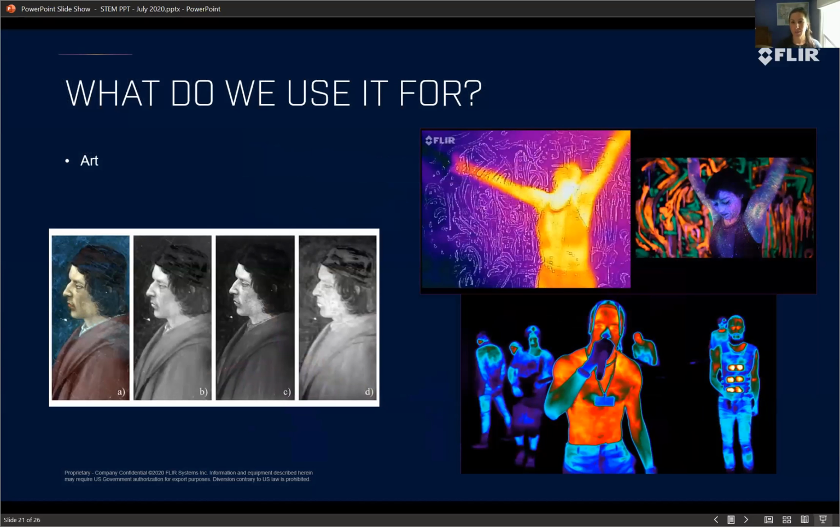One of the other things it's used for is art. I actually worked on a project with the Library of Congress here in DC. They're looking at restoring a bunch of old books and manuscripts. And the paper that a lot of the old books were written on is really different from the paper that we use now. And so they were using infrared cameras to understand the properties of that paper. When they do restorations of art, so that's the picture on the left here, they use an infrared camera to understand more about what's underneath the different layers of the paint so they can figure out how to do a proper restoration of the material without hurting it.